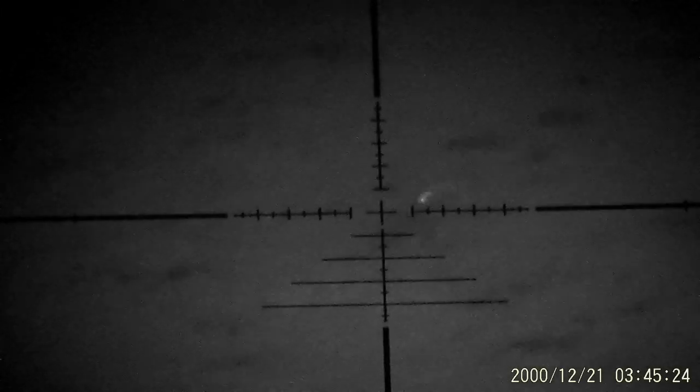Right, first thing we're going to do now, just before we go out, because this pad's been on a different rifle, we just need to get those crosshairs crisp. So I'm not bothered about seeing anything at the moment. I'm just getting that crosshair nice and crisp with the wheel on the bottom.